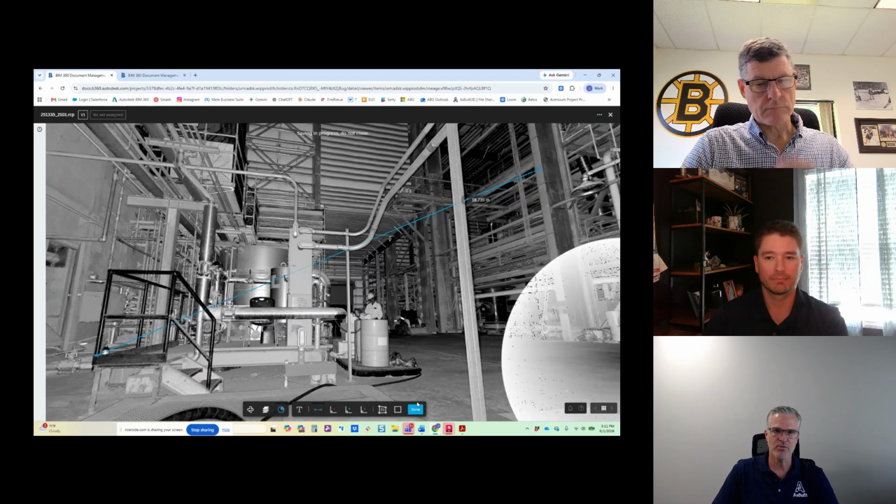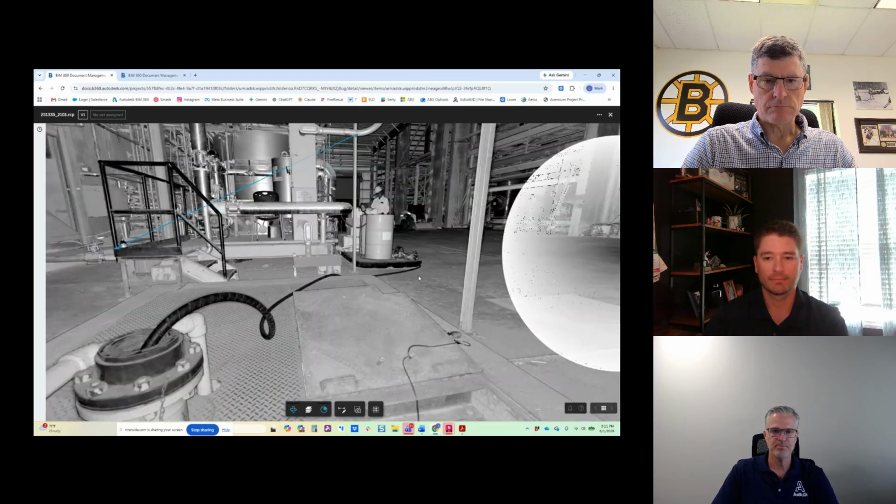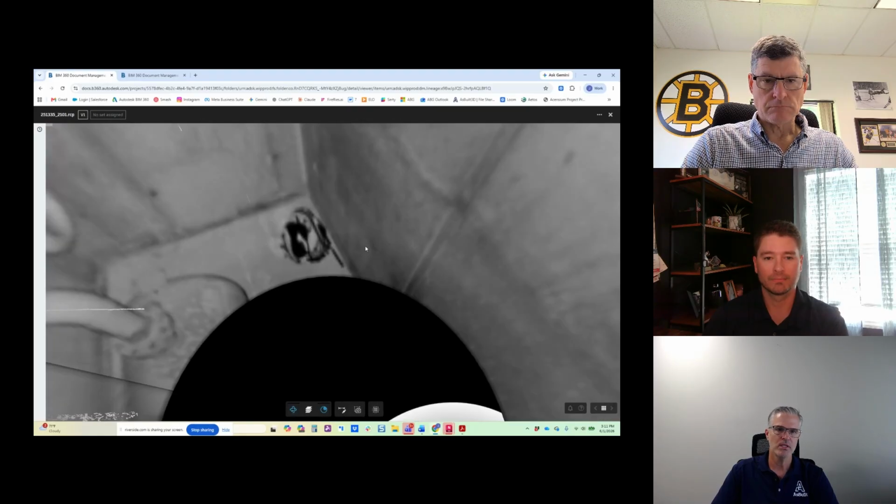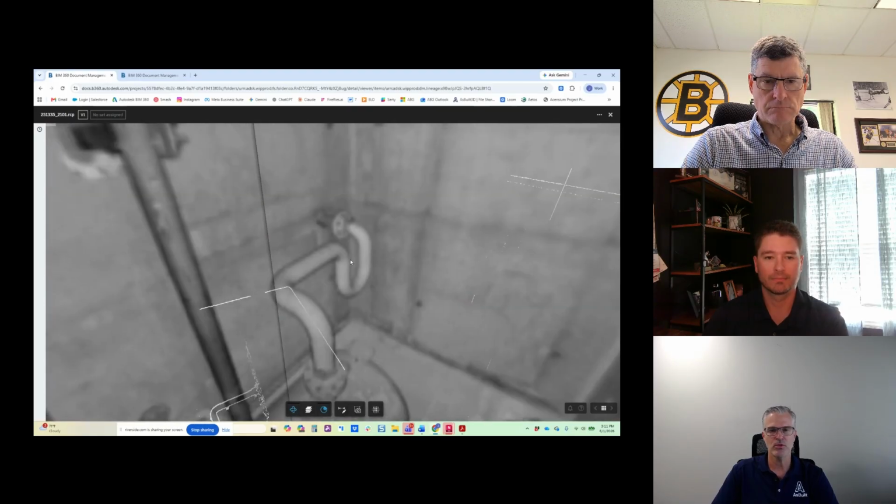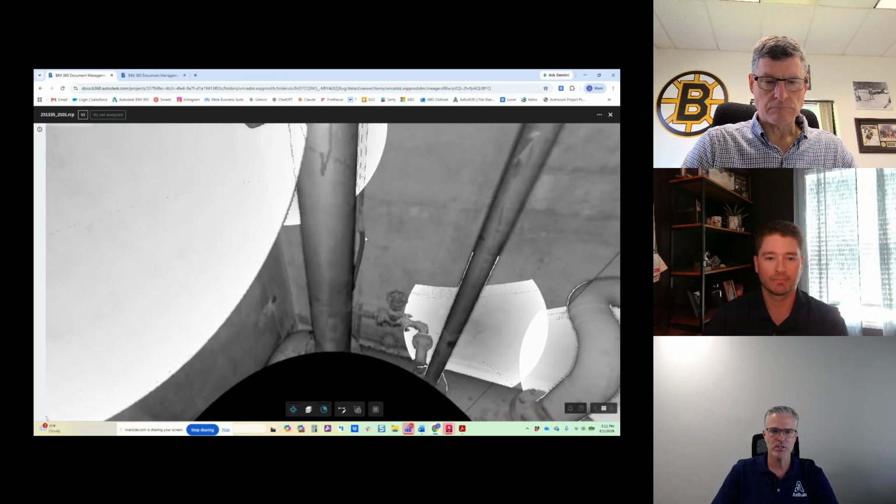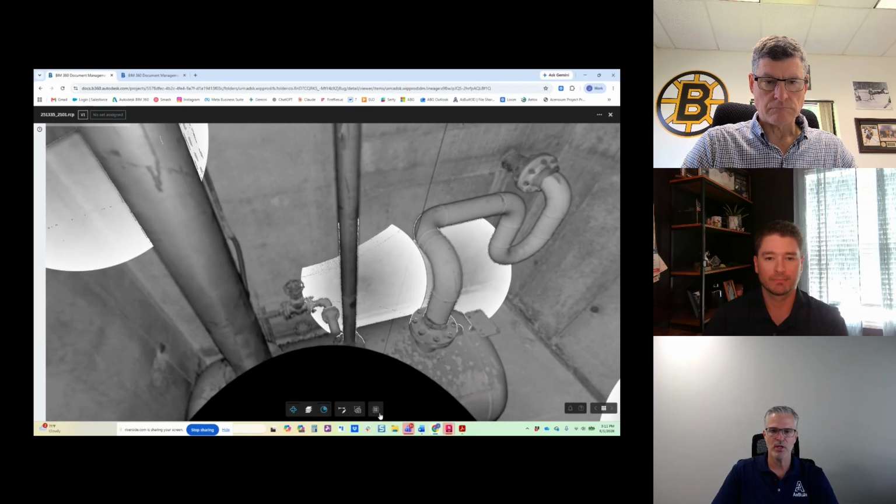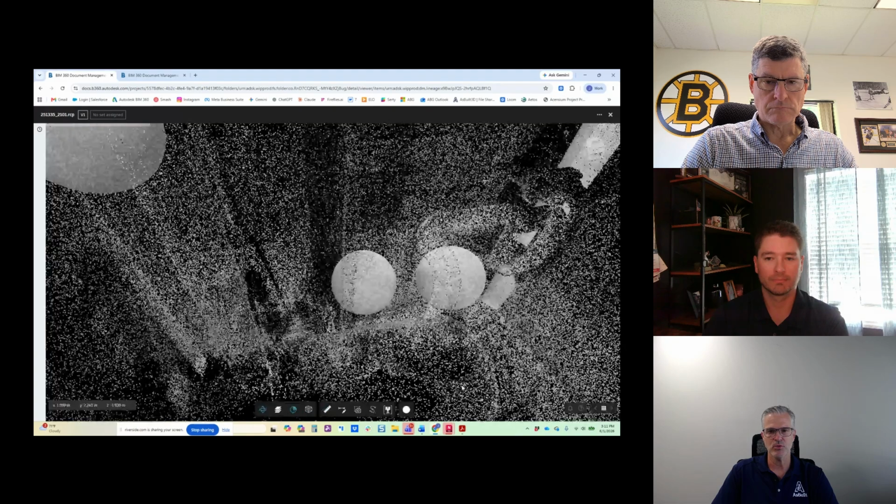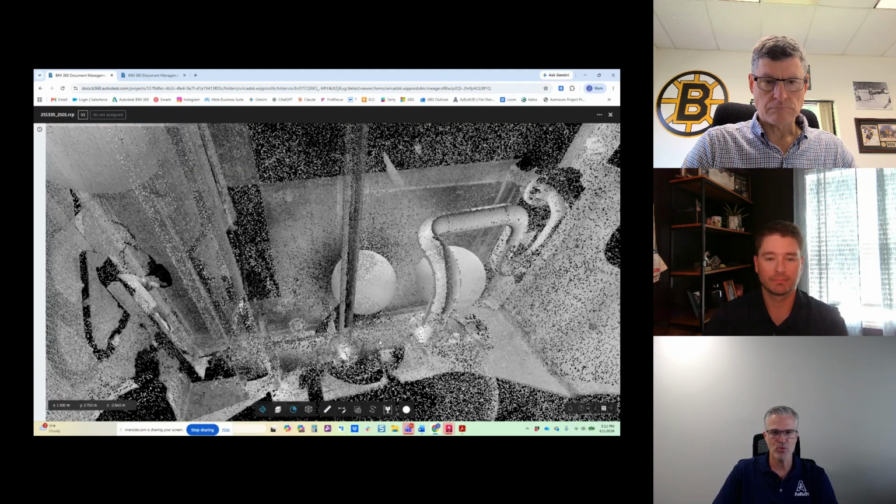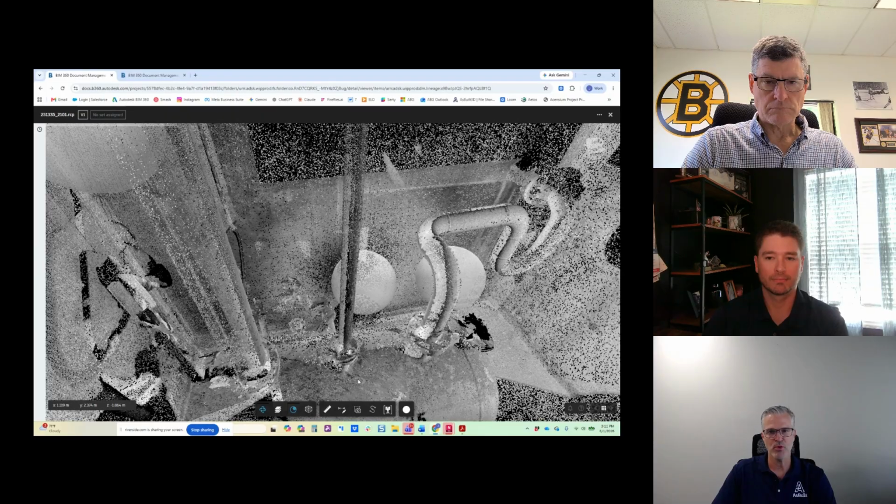Anything that would be very difficult to measure with a tape measure, you're able to do that easily inside the scan data. As we move down into the vault, it's as simple as just clicking into the next scan. Here we're also in the 360 view, but we can also look at this in the point cloud data as well. So every time we take a scan, we're capturing between 40 to 50 million scan points per scan.